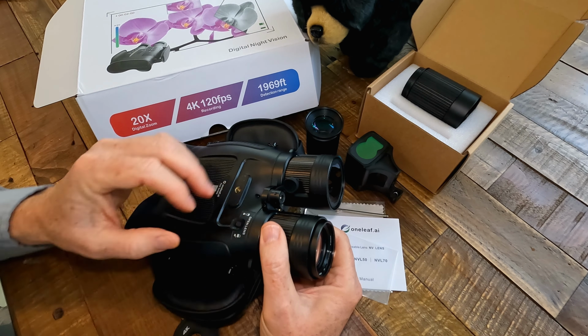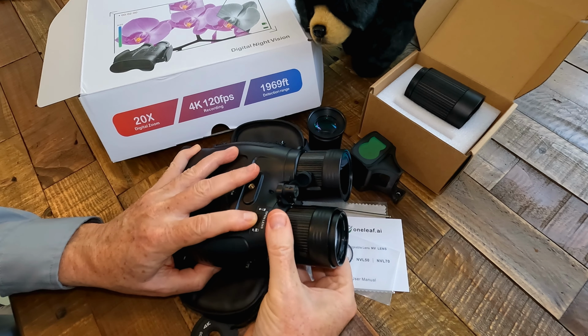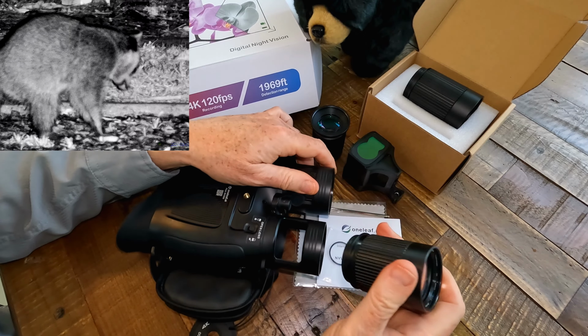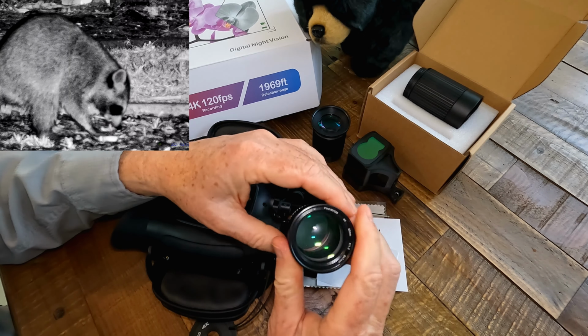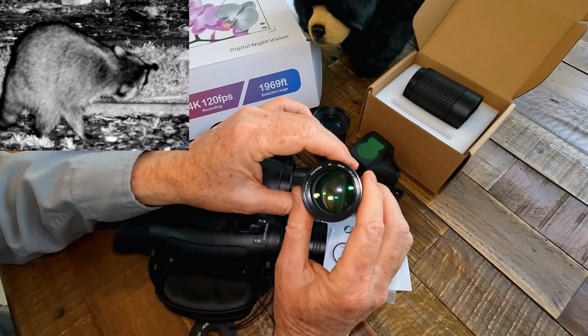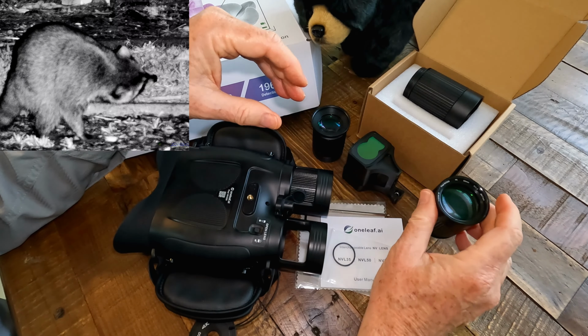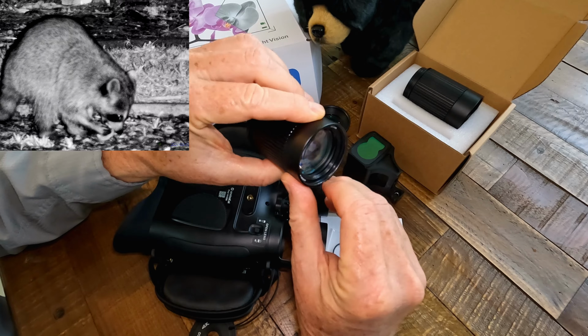So the way you swap out the lenses is you push in on the little latch there and they pop out like that. And this is the 50mm, which is really a high quality lens, f1.2 as I said, 47mm filter size. And you could add filters to these, they're threaded for filters.